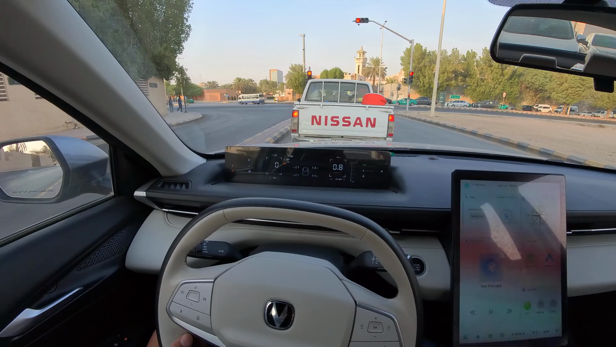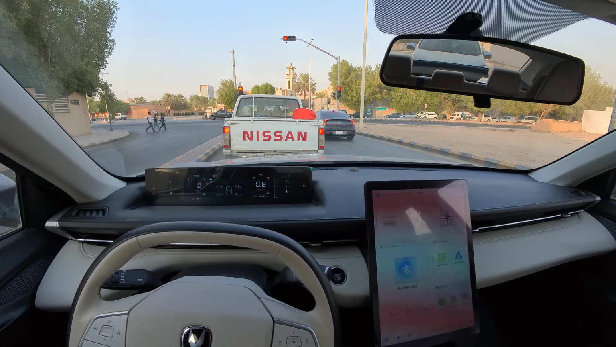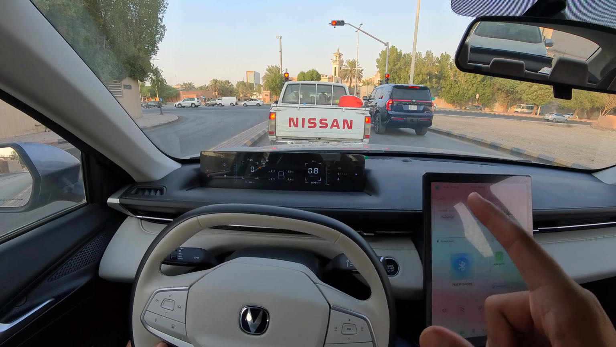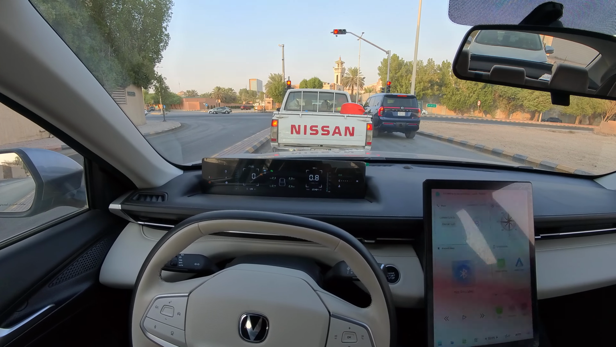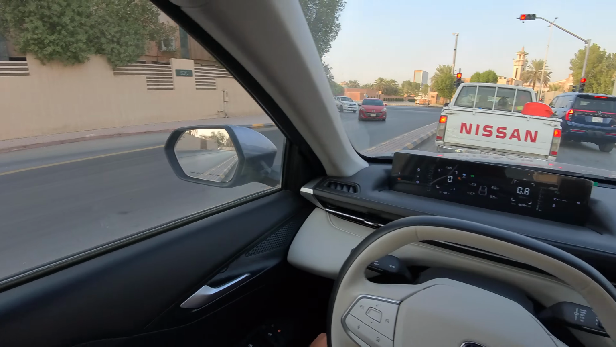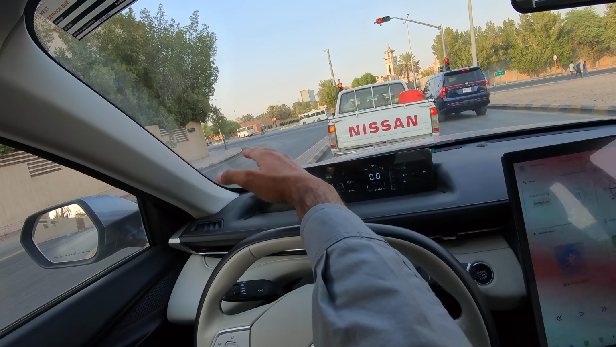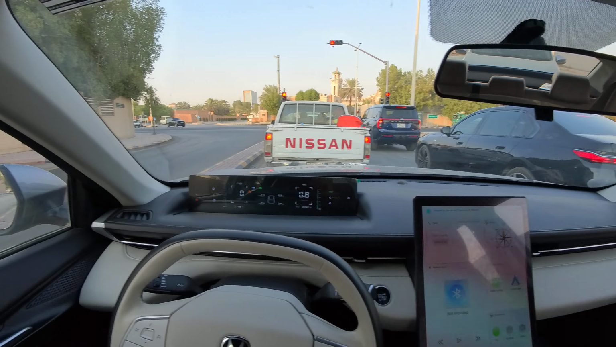So from the looks of it, seems like we might face some traffic, because you see there's a lot of cars coming. There's a Nissan Patrol, the latest model, looks wonderful. So we are on the Prince Turki Road. Actually it starts from there, across the crossroads. It will start from there. That's a BMW right next to us.